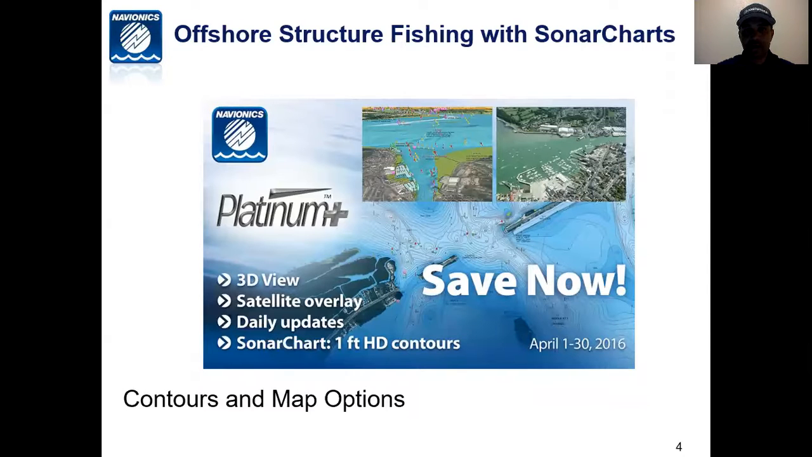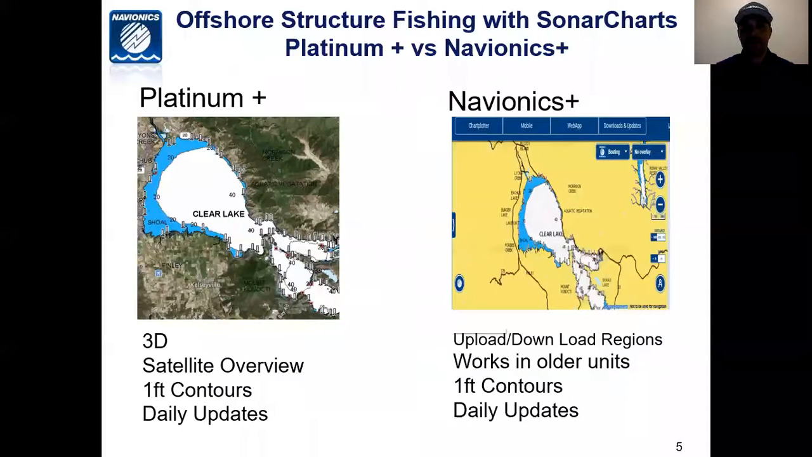So again, this is all about contours and mapping. There's several different options in terms of 3D view, satellite overlay. We do updates, and the SonarCharts that I use have 1 foot contours. Let me be clear, there are a lot of great mapping software out there. The units come with great mapping software, but we're going to talk about building your own maps using SonarCharts Live and some of the mapping software that's out there.